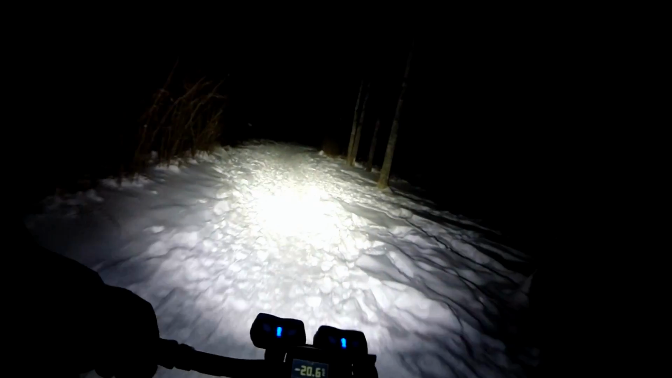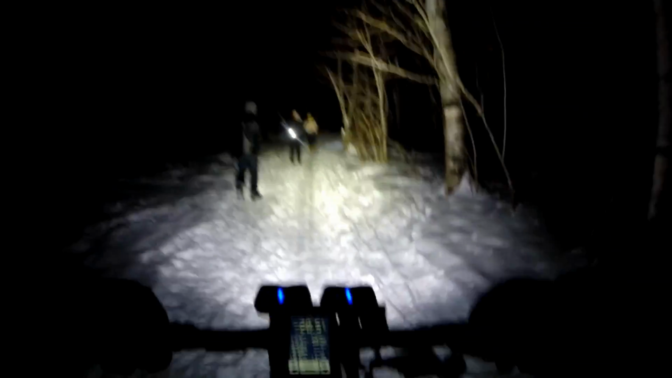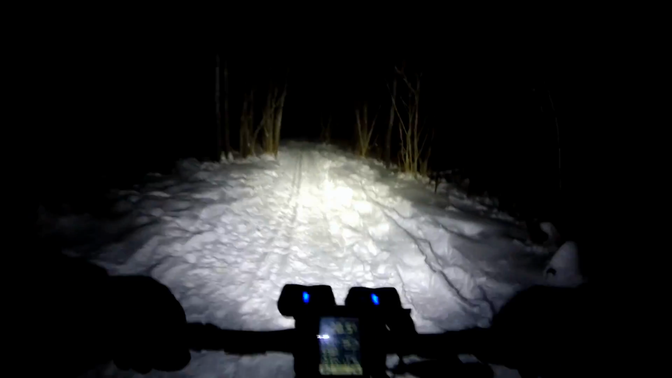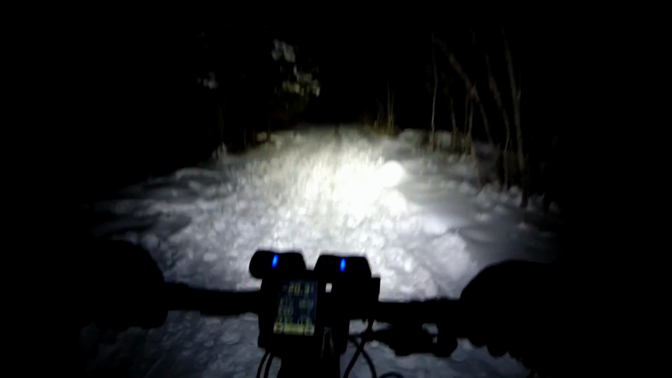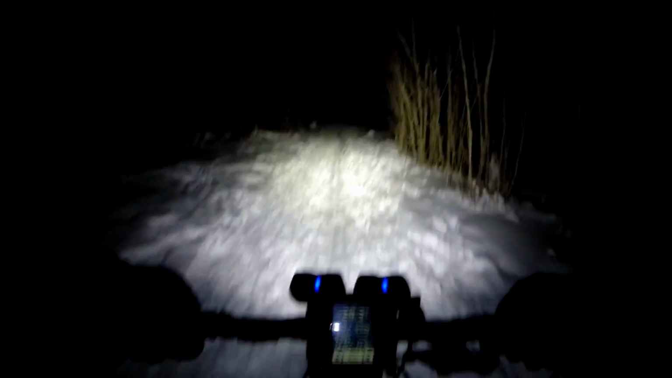Couple of vehicles in the parking lot where teenagers come to hide from their moms and dads. Passing on your left. First time I've seen people walking in here at 9:58 in the evening at minus 20.5. Okay, we're at 56 minutes. So we'll start heading back.